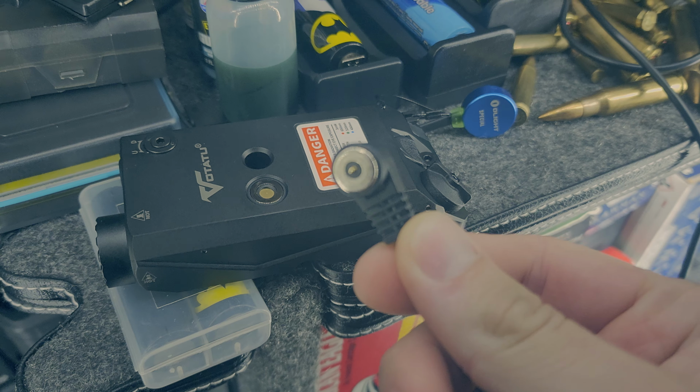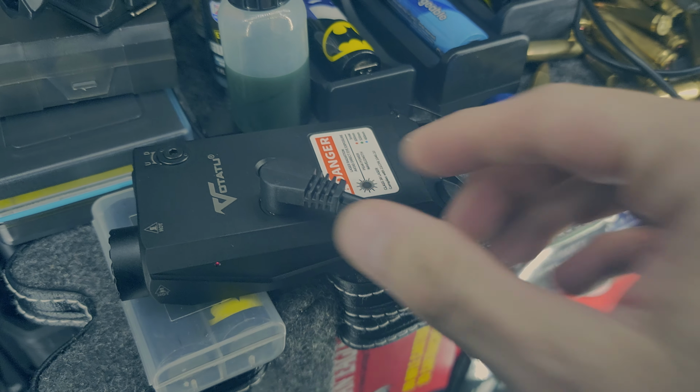So it's easy to use, you don't have to worry about carrying around batteries, you just have to worry about a way to charge this, and it just charges with the magnetic cable. That's a USB port, so you can solar charge this. You can charge it if you have power. There's a ton of ways to get this powered up without having to rely on batteries.